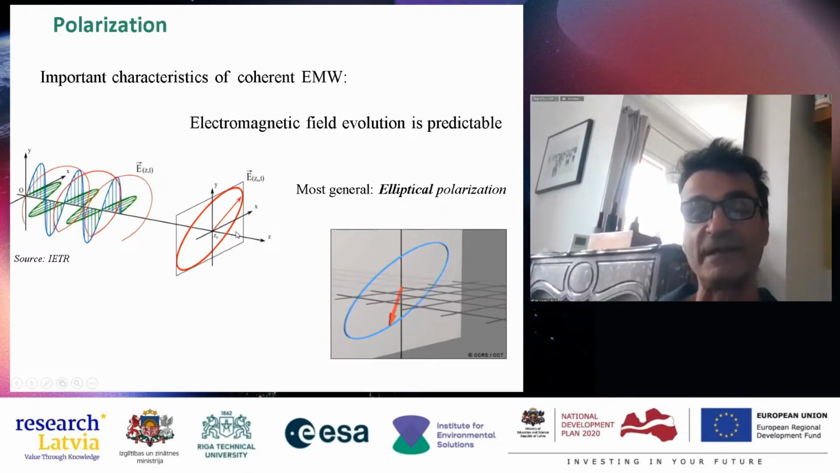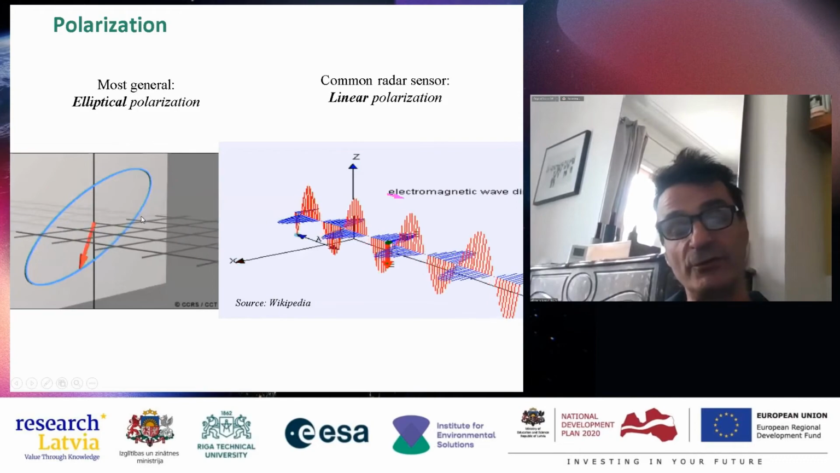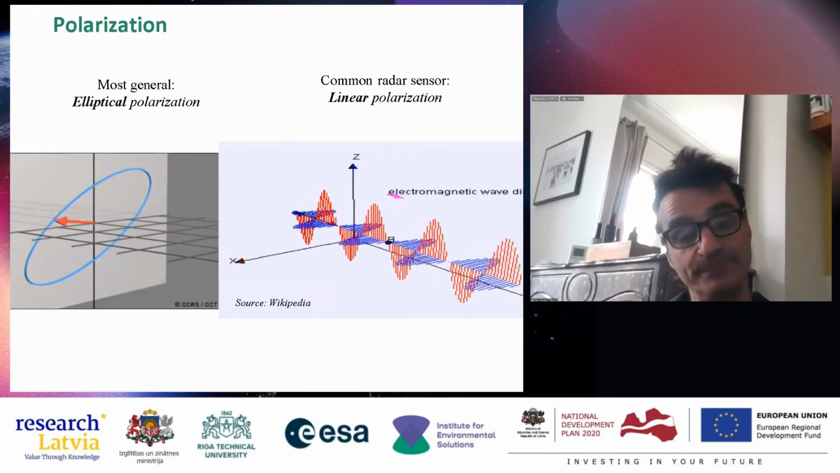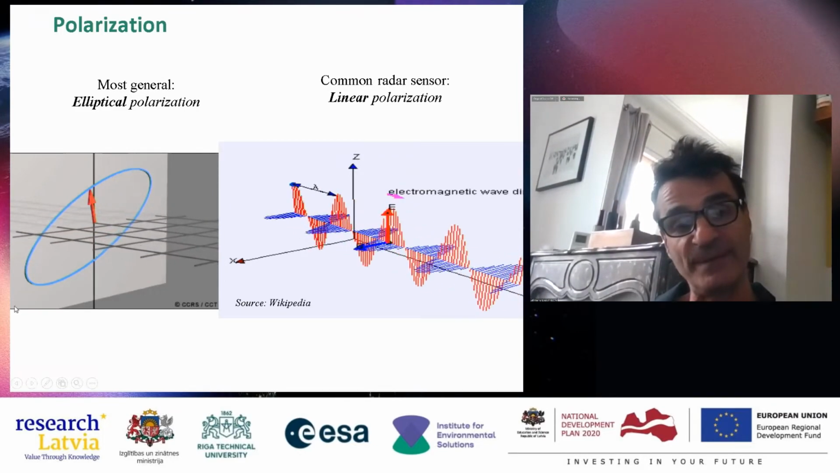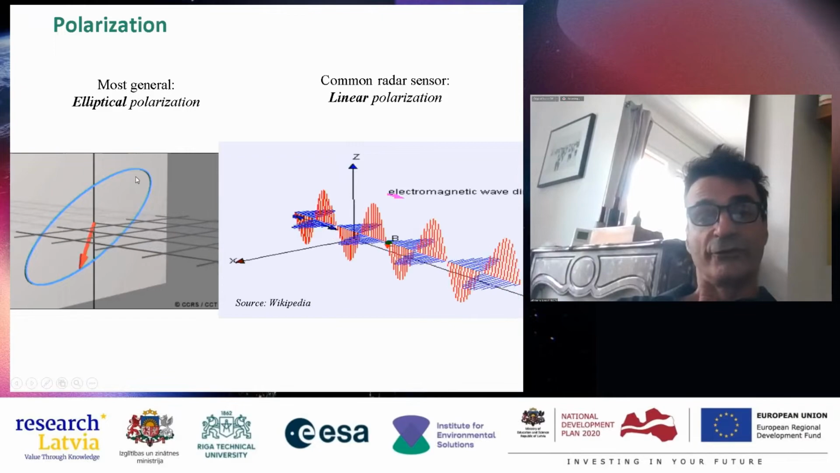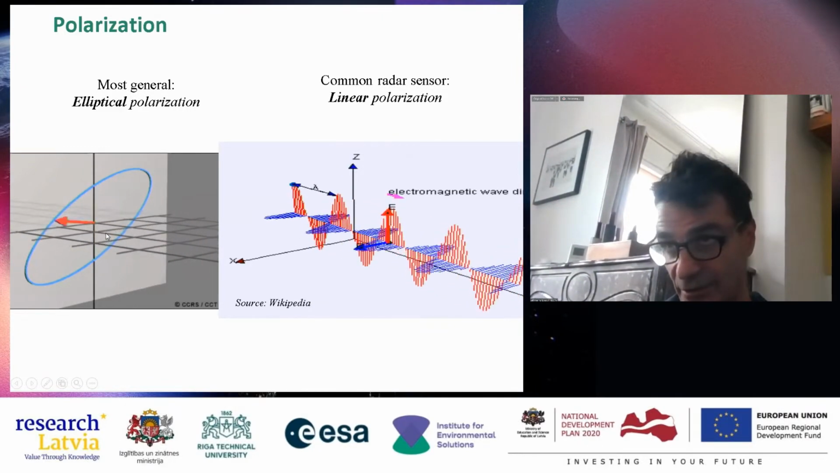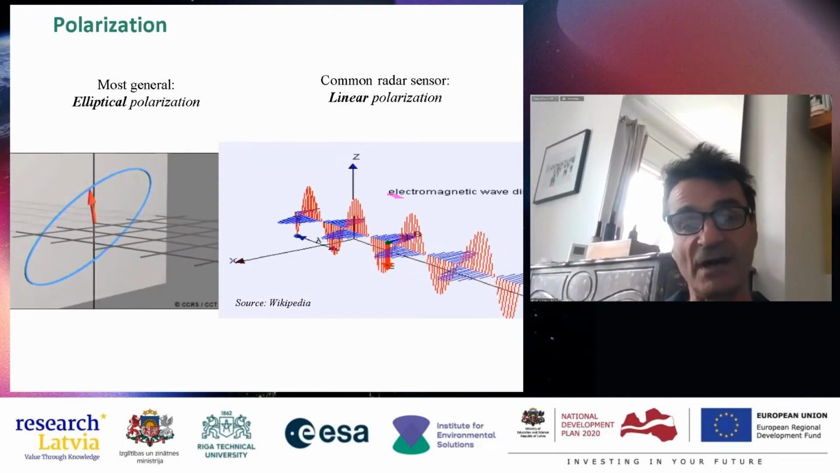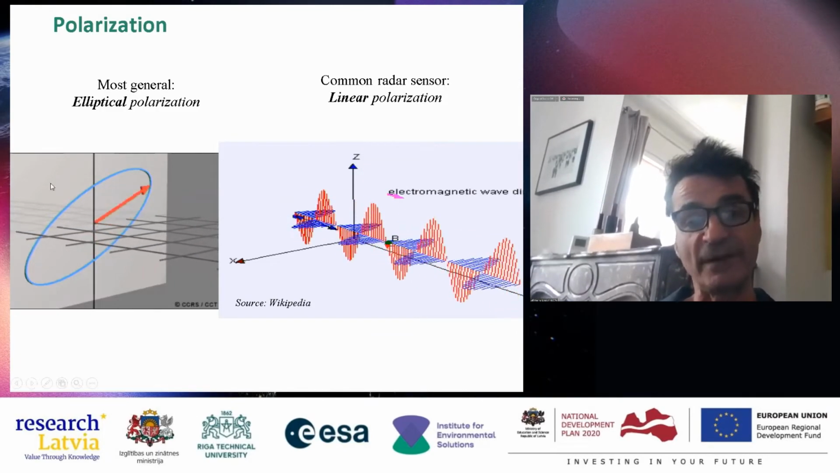So when you have an elliptical polarization, you can play over the flatness of the ellipse and the direction of the big axis. When the ellipse is totally circular, when you don't have minor and major axis, you just have a circle, you speak about circular polarization.